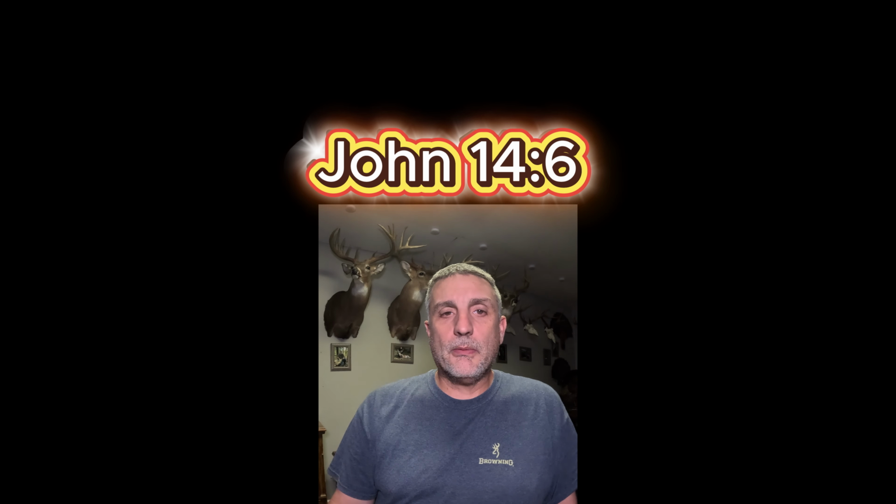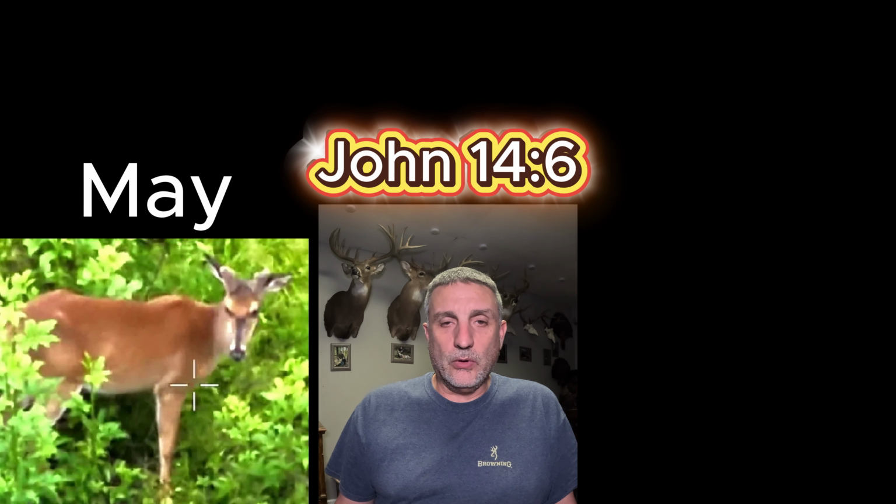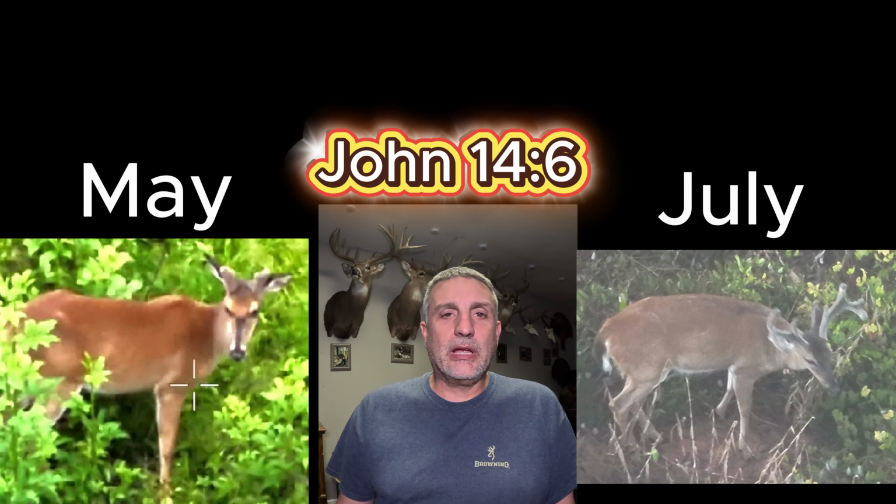Was back out on our property today looking at these bucks, these bachelor groups that we've looked at for several weeks now, started back in May. Really charting their growth, doing just kind of a herd survey each week. I just think it's pretty cool to see how they go from one week to the next and how much they've progressed since May when we first saw them. I'm going to include a picture of at least one of these bucks from May and one from today. It's pretty cool to look at and think about. But we'll go ahead and get started with the video now.